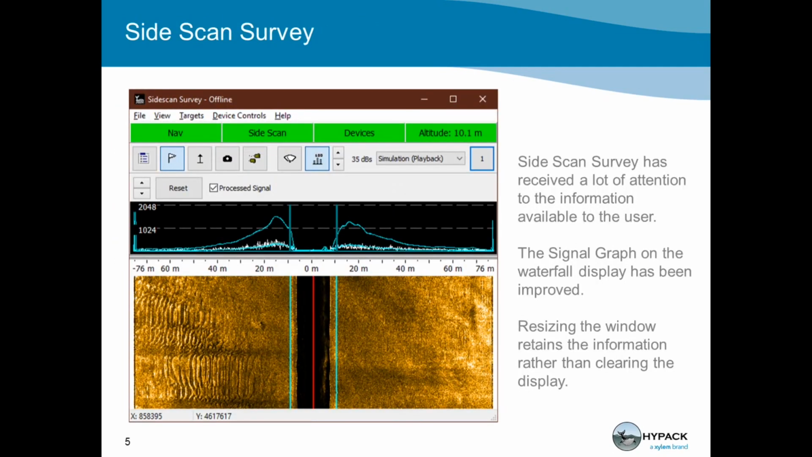Okay, side scan survey. This is mostly because we were just looking to get better at something we've been doing for 20 years and more, right? So the side scan survey has really been looked at, and it's a very lengthy process, as you might imagine, but it involves some of the legacy features from yesteryear and trying to get some of the visualizations up to snuff with that of the actual sonar manufacturers. So we think it's more in line with that, but as you can see, the waterfall display has been improved.